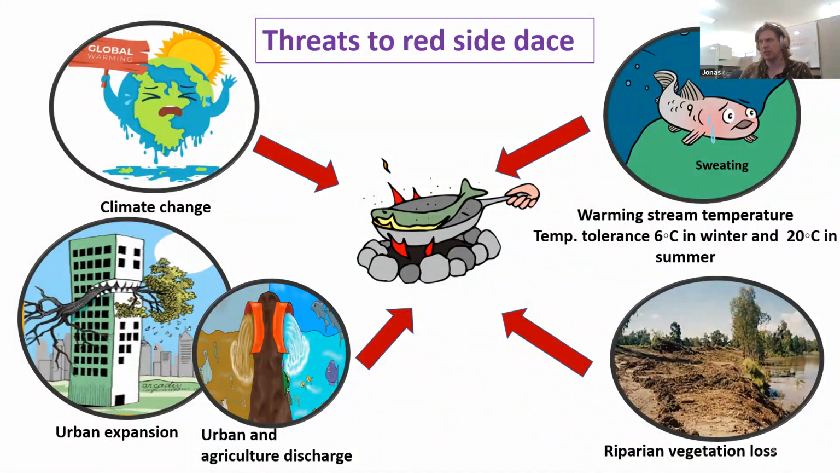So I'm assuming these other tolerance numbers that Shraddha is showing, the lower ones, are more about continuous survival. I haven't read that paper, but it must be something like that, or like reproductive limits or something. Yeah, I was going to say reproductive. Longer term or something. Yeah. Okay, great. Oh, awesome. Thanks.